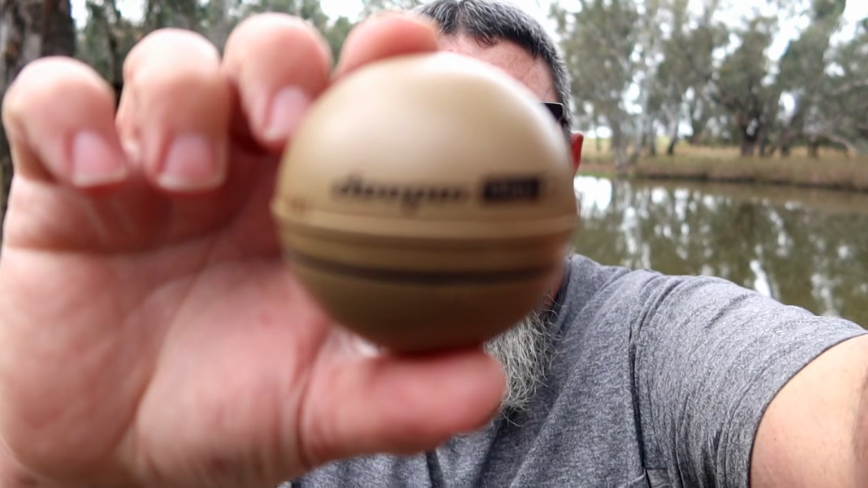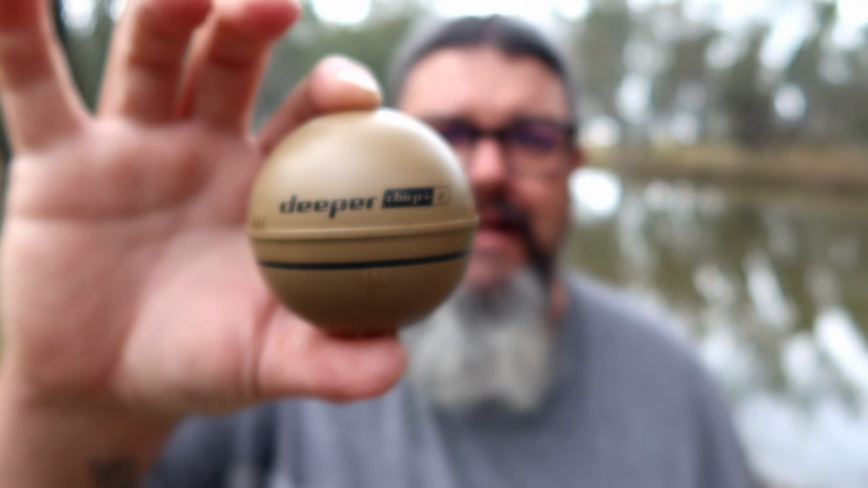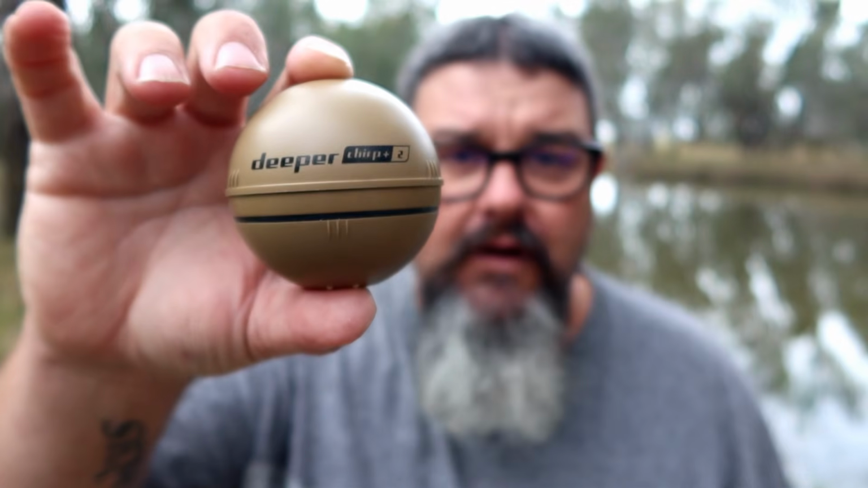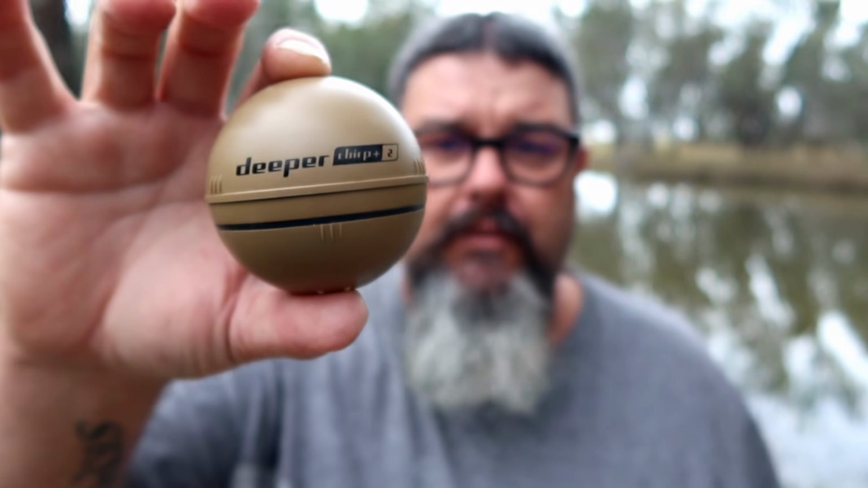Now, let's get on to the upgrade. What has been upgraded? Well, the colour. It doesn't look so much like a hand grenade anymore. There's the unit there, it's changed colour. I haven't looked at the tech specs, but just holding it, it doesn't feel physically any different. I have had a bit of a play with this. It doesn't perform or cast, nothing is different about the operational fact.